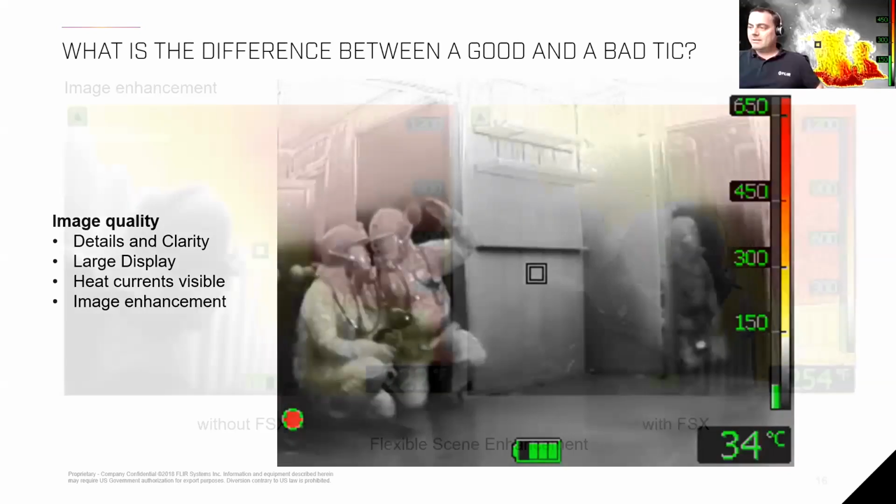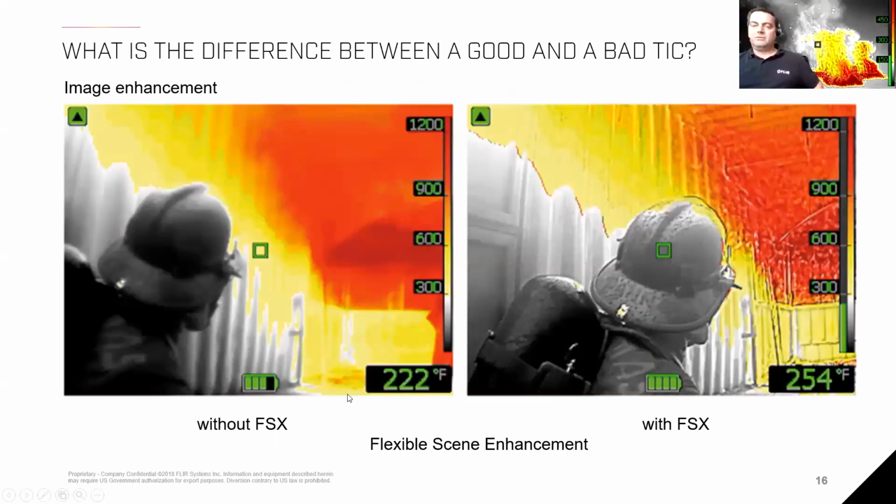So you were talking about that image enhancement earlier, and I want to point that out in a little more detail. What is image enhancement? Image enhancement is a real-time software program that converts the signals we're getting from the temperatures into a sharper and crisper image. If you look at the left-hand side, the image is a little bit blurry. You cannot see a lot of details. You can't imagine what is going on.